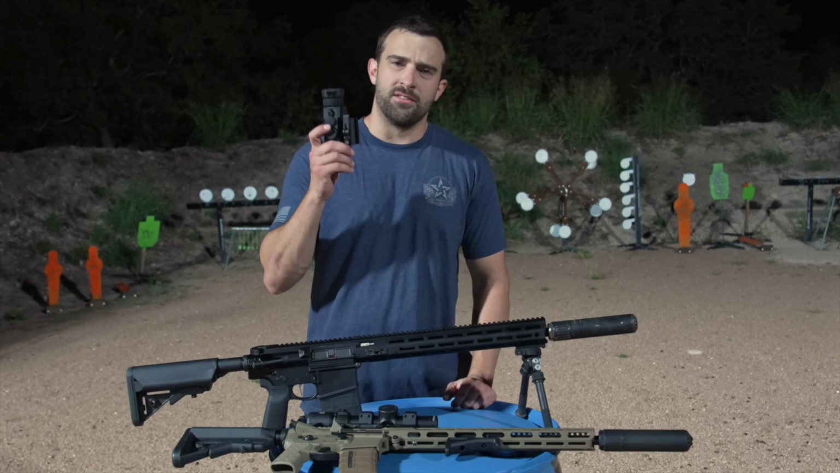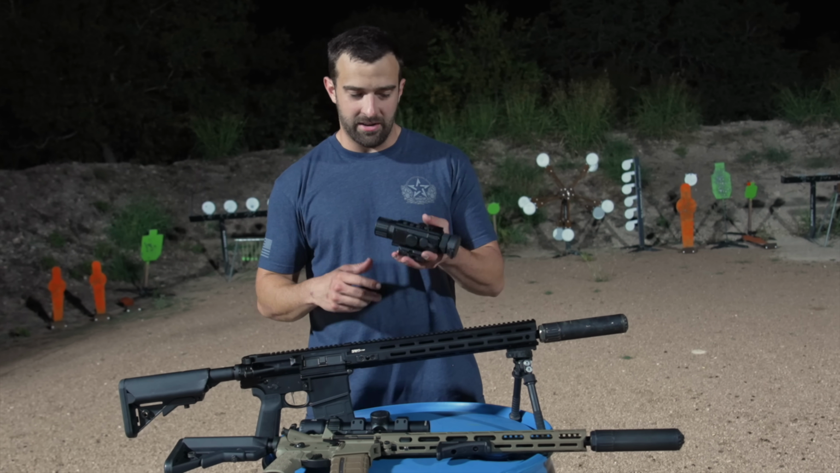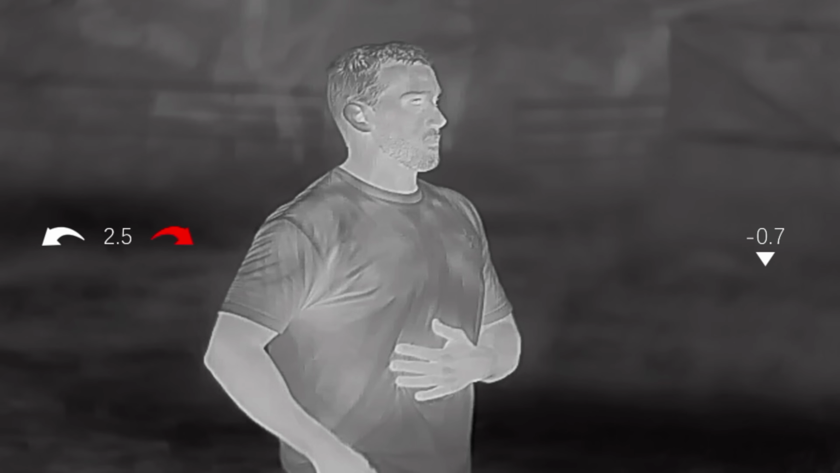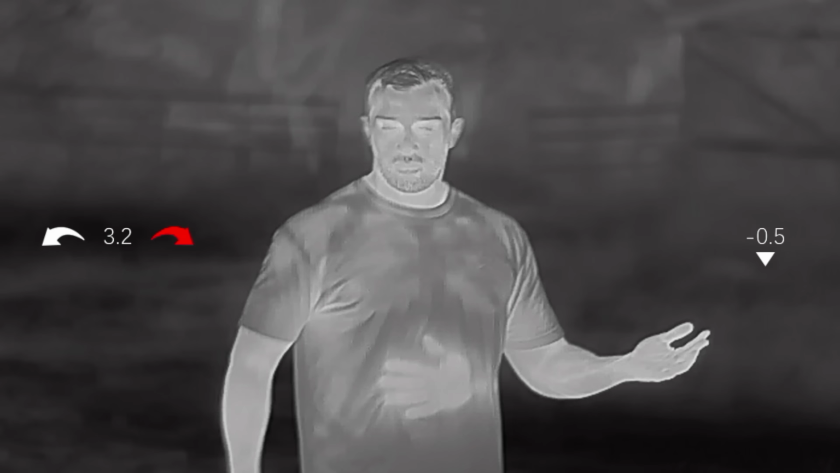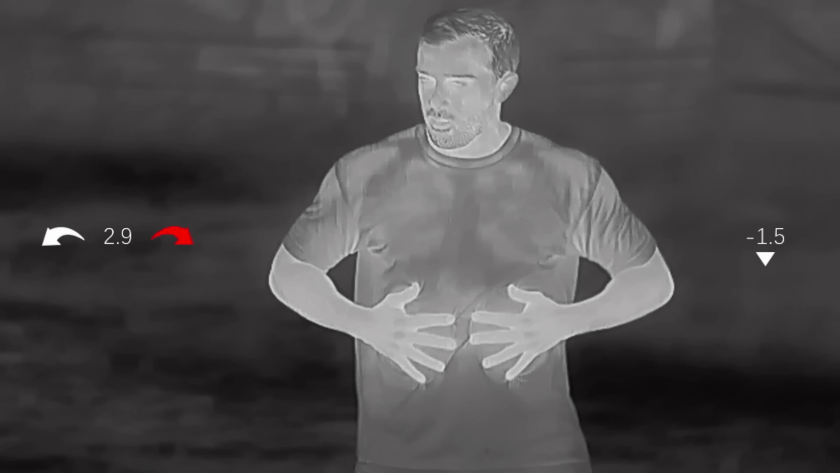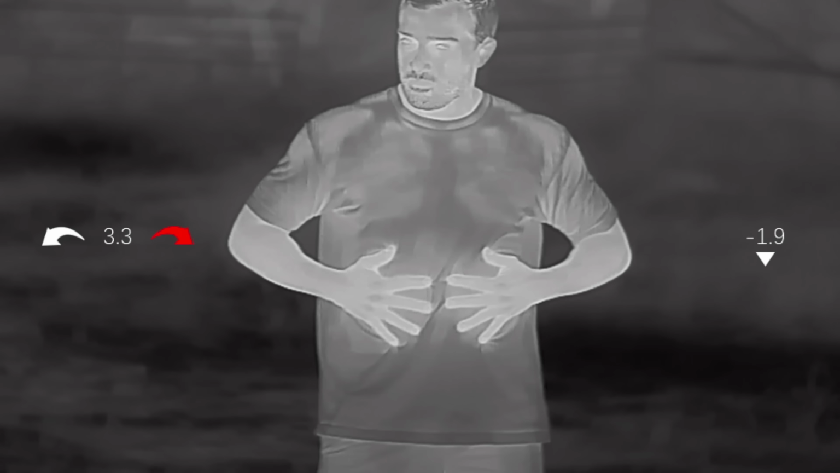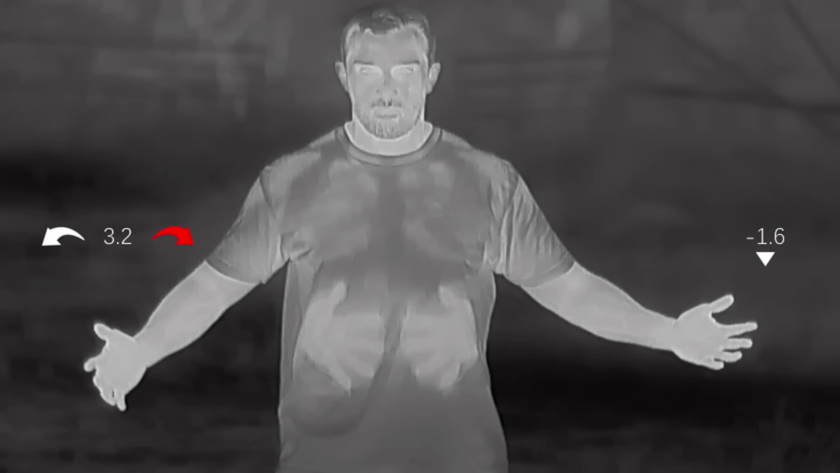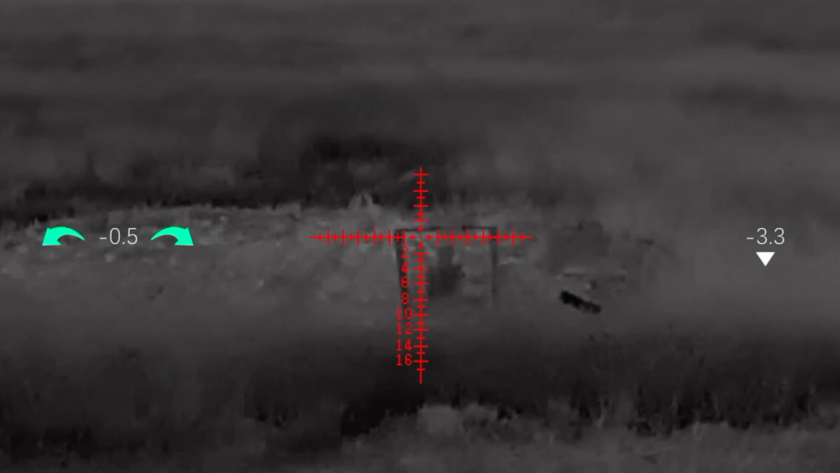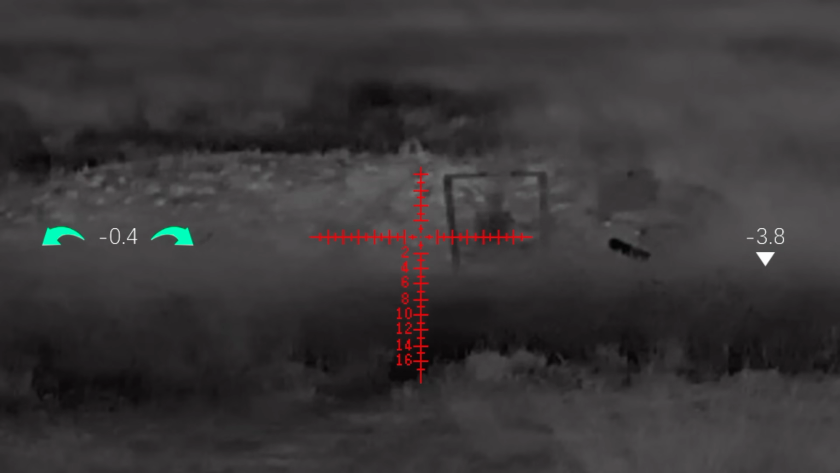Let's go ahead and get into the granular specifics about this optic. Again, if this is your first time looking at a Hydra HS635. The HS635 is the highest resolution that they offer. It's 640 by 512. It's got a 35mm objective lens, and my favorite thing about it is the base magnification starts very, very low. It's 1.5 times, so wide field of view, really good quality. And your zoom options are 1.5, 2.25, 3 times, 4.5, and 6 times magnification.